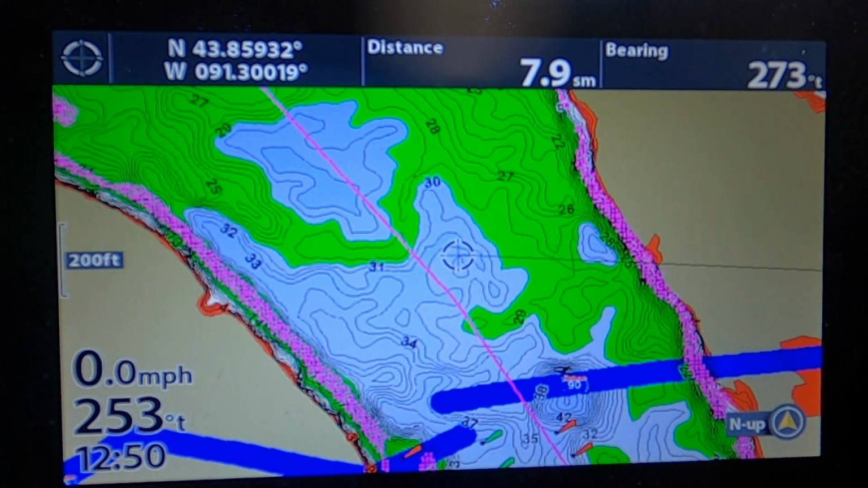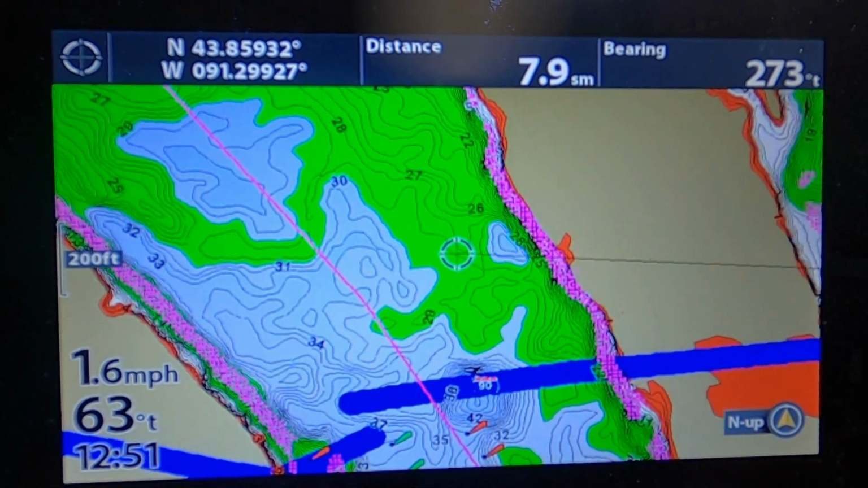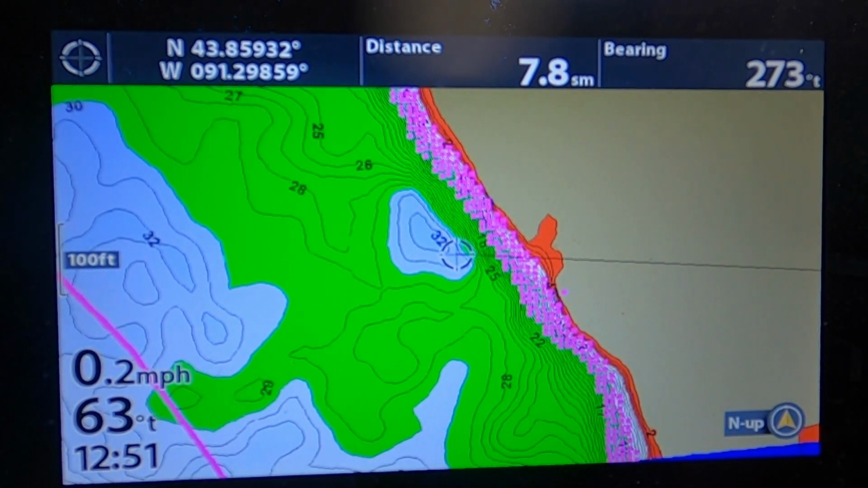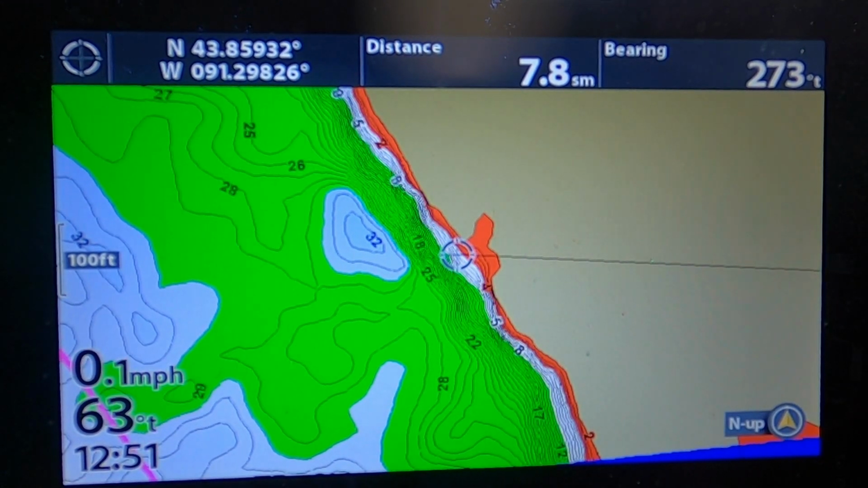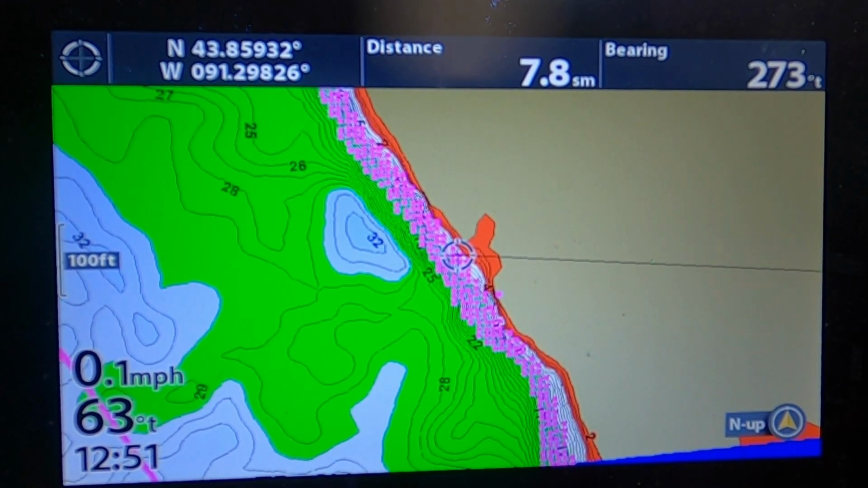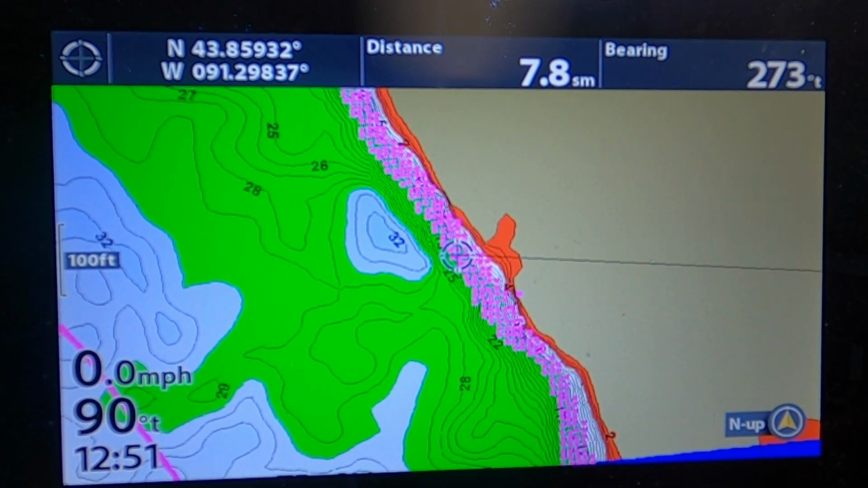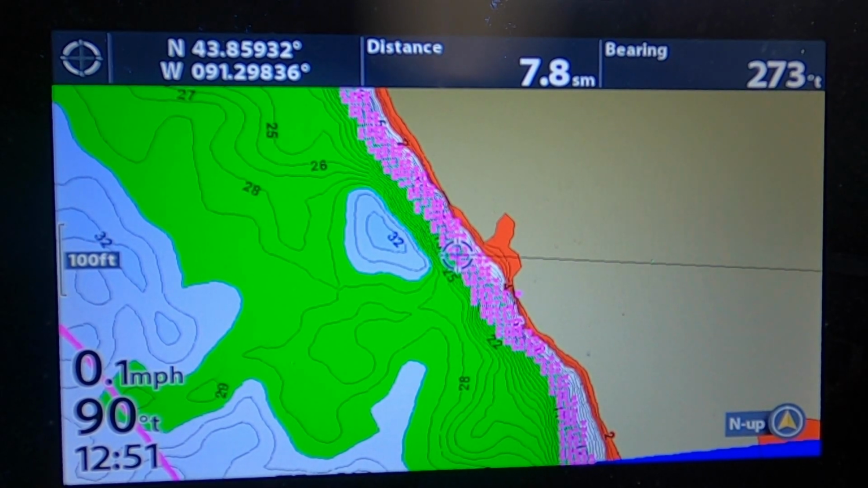As I zoom in on it, it's going to show that the best chances of pike are mostly along these shorelines, and they move over a little bit here, and like 10 feet and under is going to be the best places for pike.